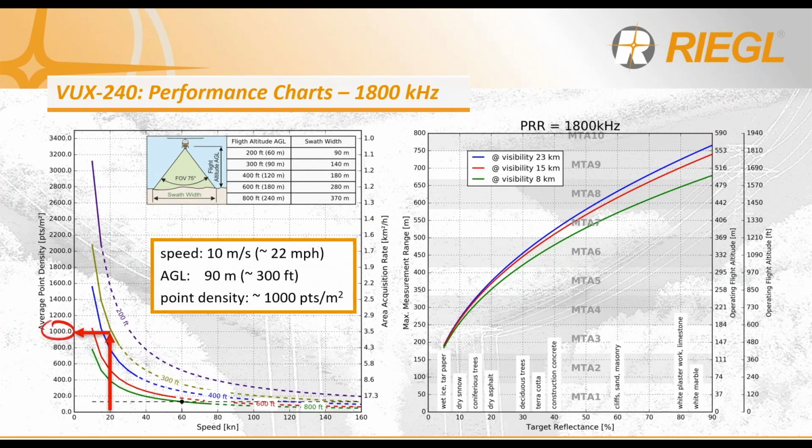Let's investigate further with another data acquisition example at the highest pulse repetition rate of 1800 kilohertz or 1.8 megahertz. If we're operating the UAV and flying at 10 meters per second, which is approximately 22 miles an hour or 20 knots, and operating the UAV at 90 meters above ground, this yields an average whopping number of 1,000 points per square meter. This is one flight pass, guys.